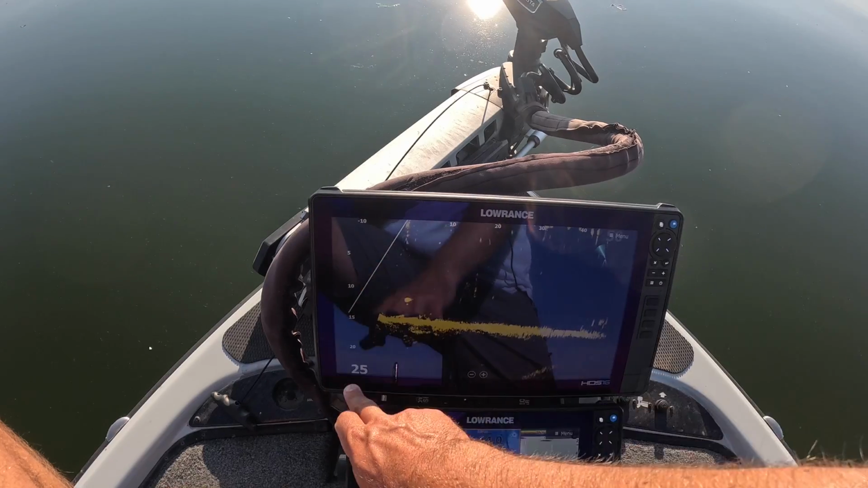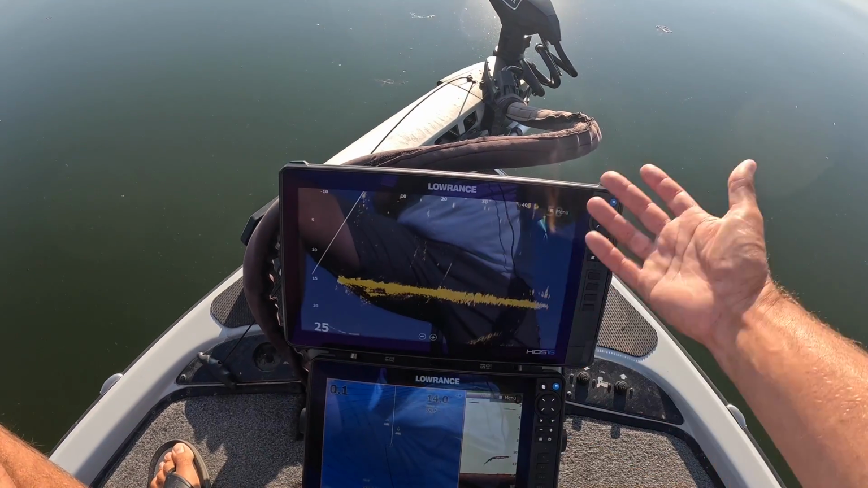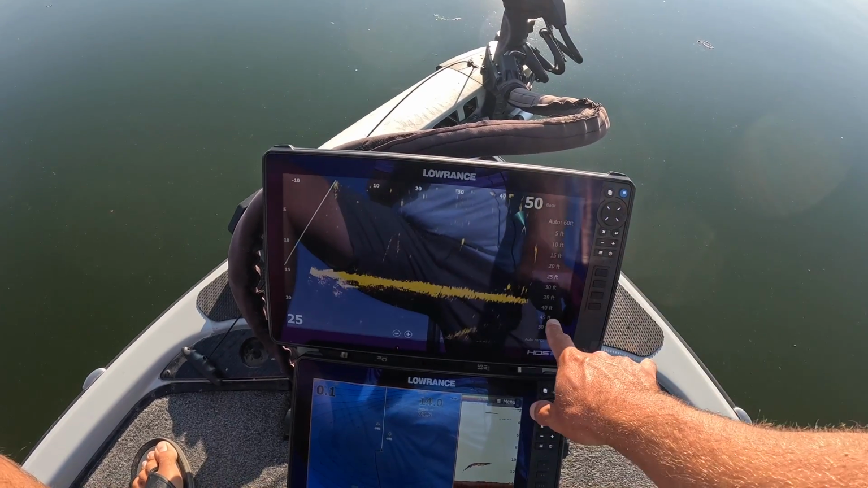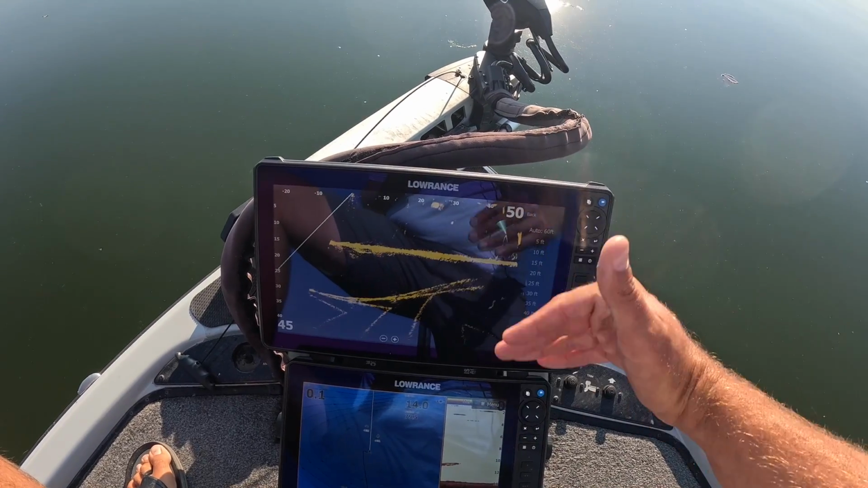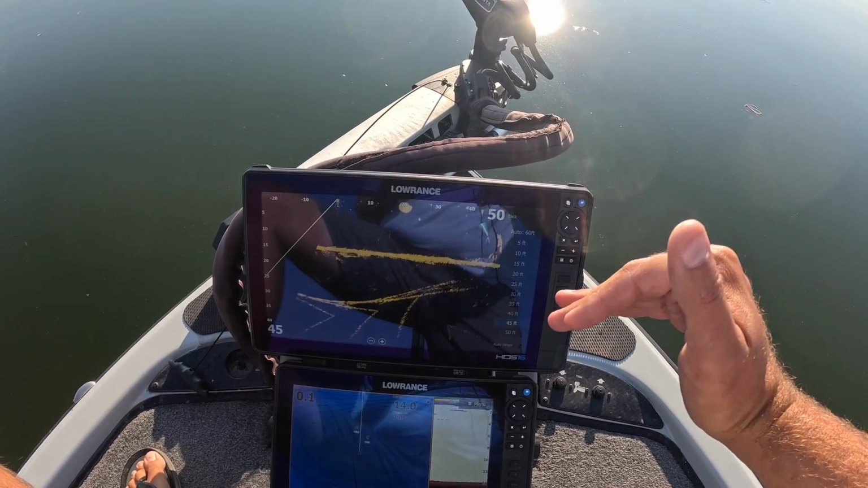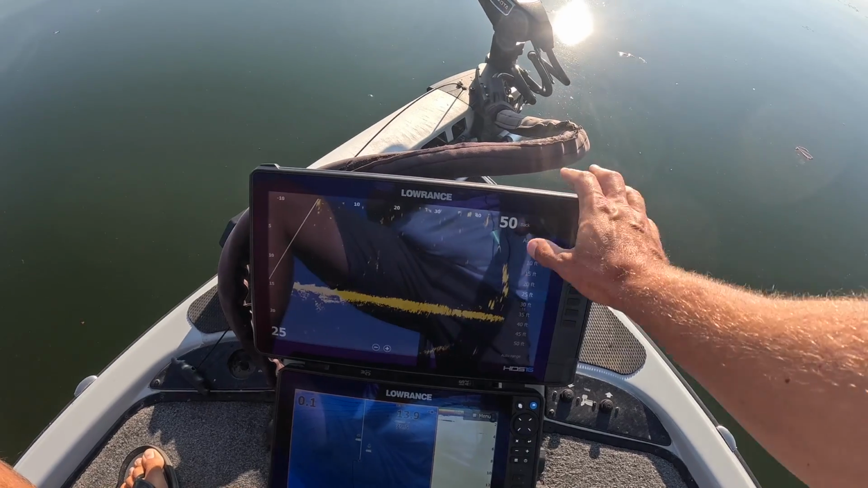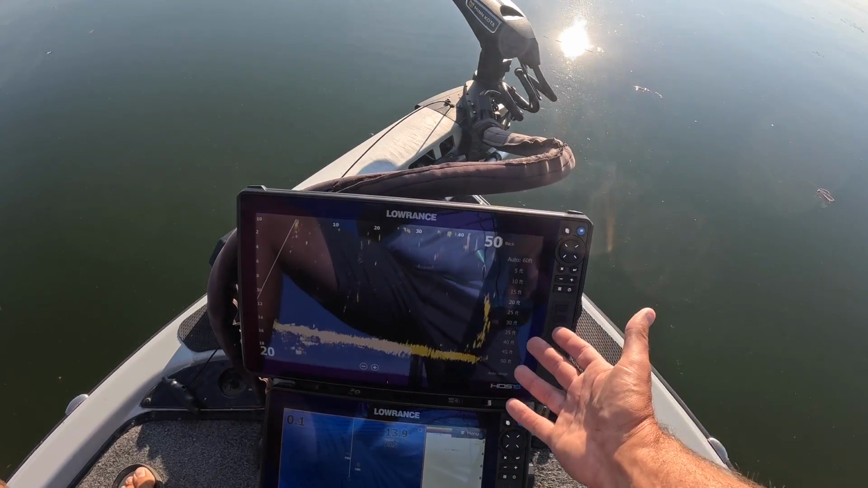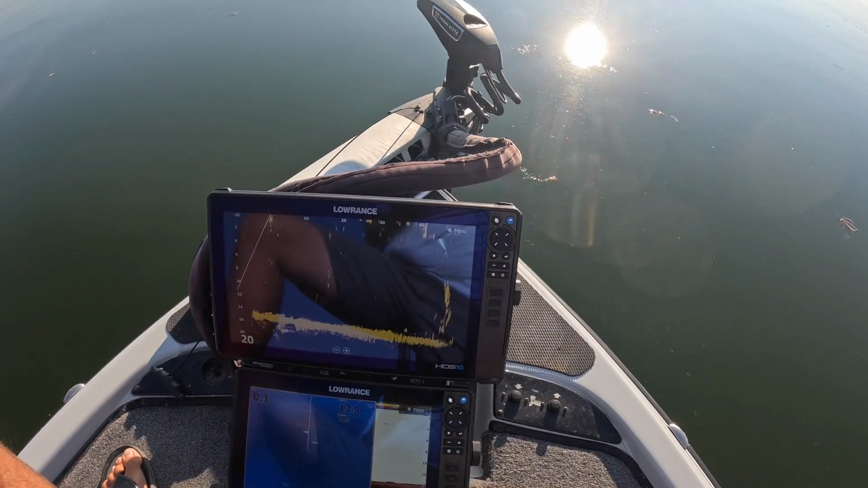These numbers right here on the side, this is how far down we're looking. So say if I'm fishing 40 feet of water, I may want to adjust that down range down to 45 feet. I want to keep that range just below where I'm actually fishing. All right, so right here, we're actually sitting in about 15 feet of water. So I can keep it on, let's say, 20 feet for right now.